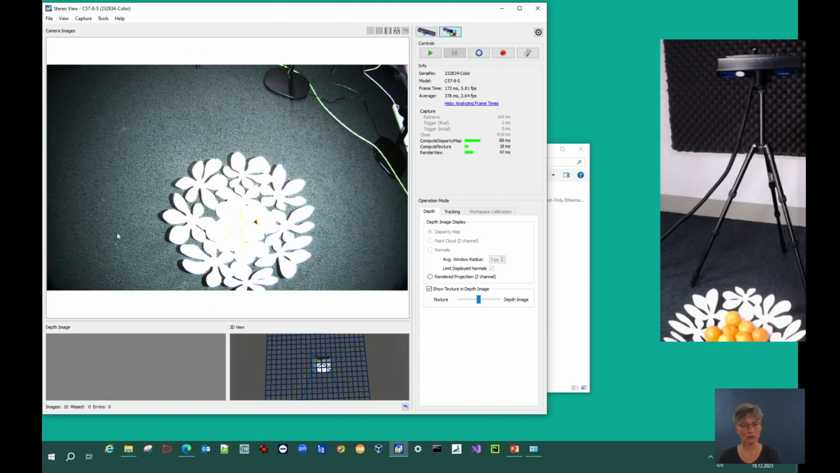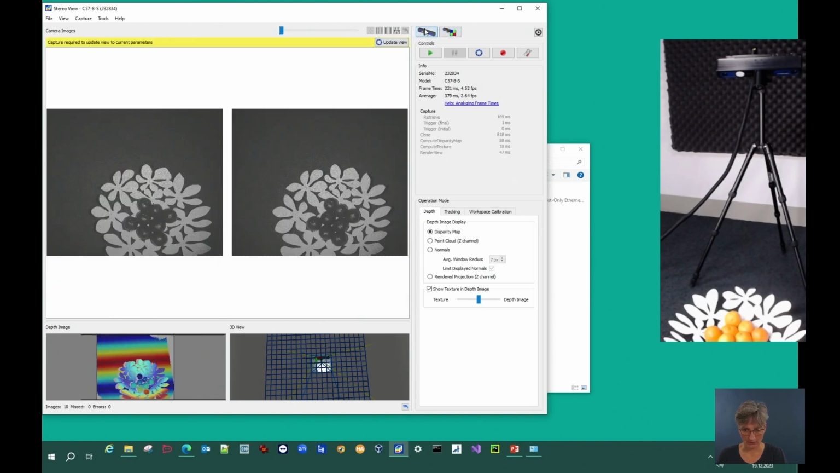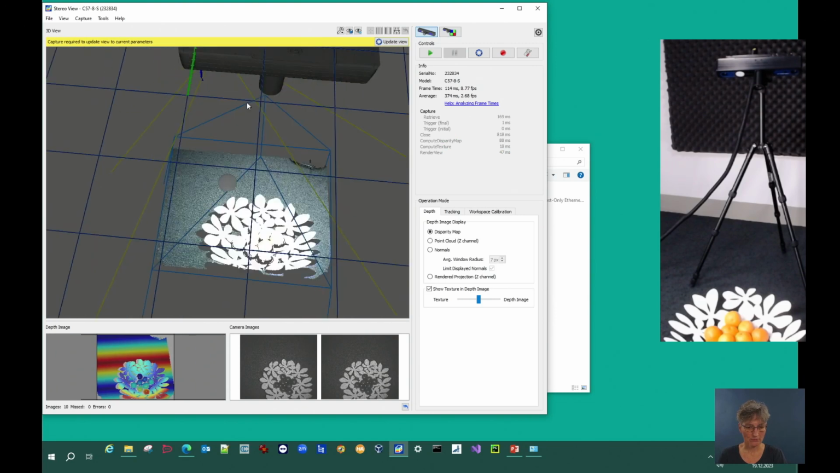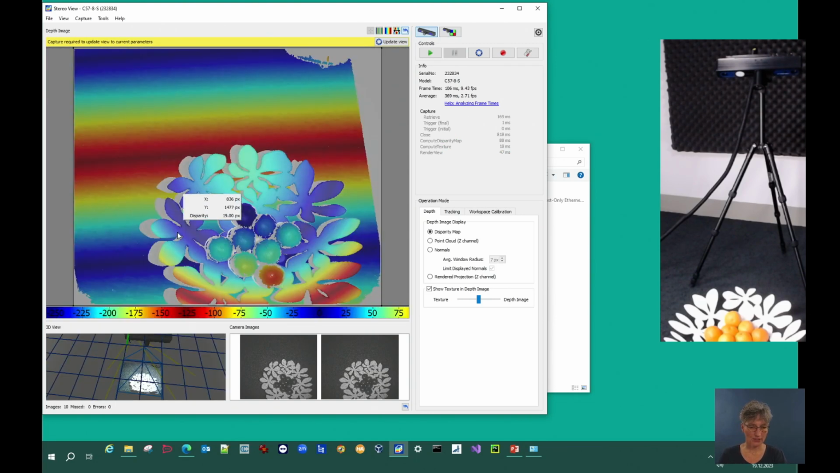And what you do with NXView is mainly set the parameters, save them, and then you are ready to start in your application by loading those parameter files, and you have the settings that you choose in here to be the best one for your application. So we have here 3D data and the depth data.